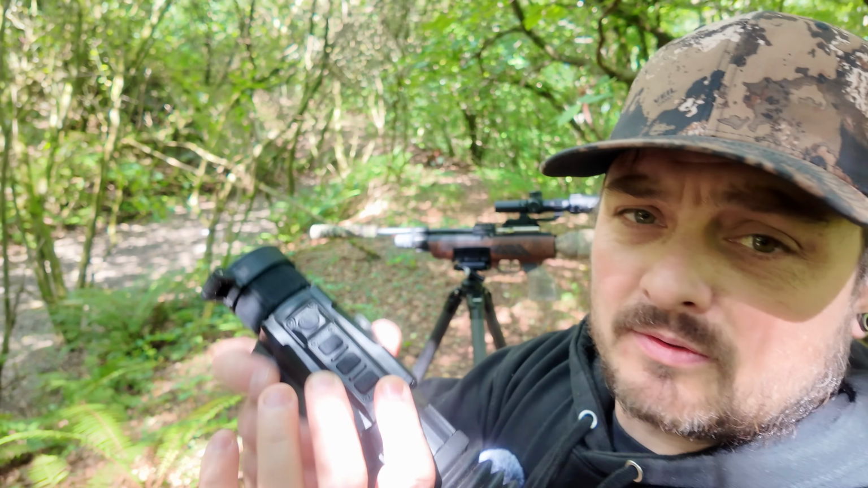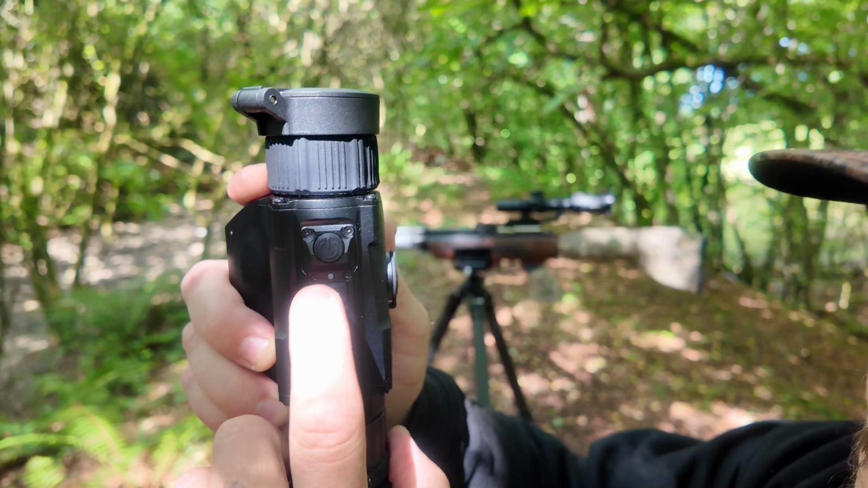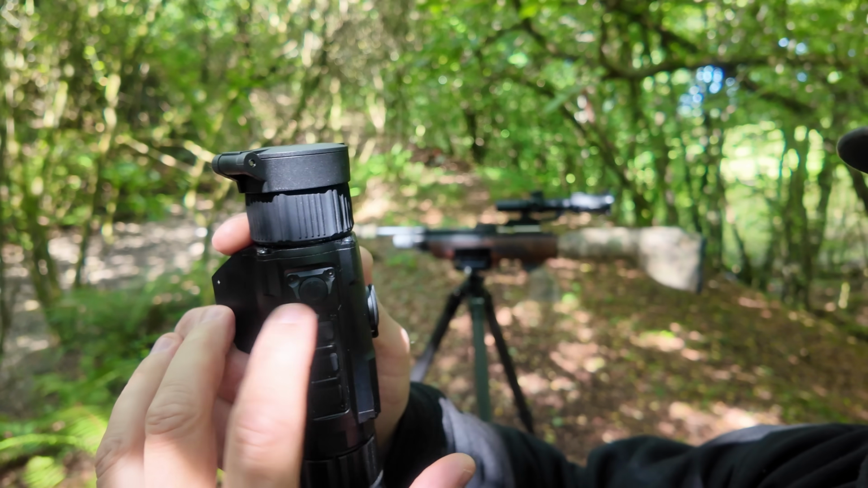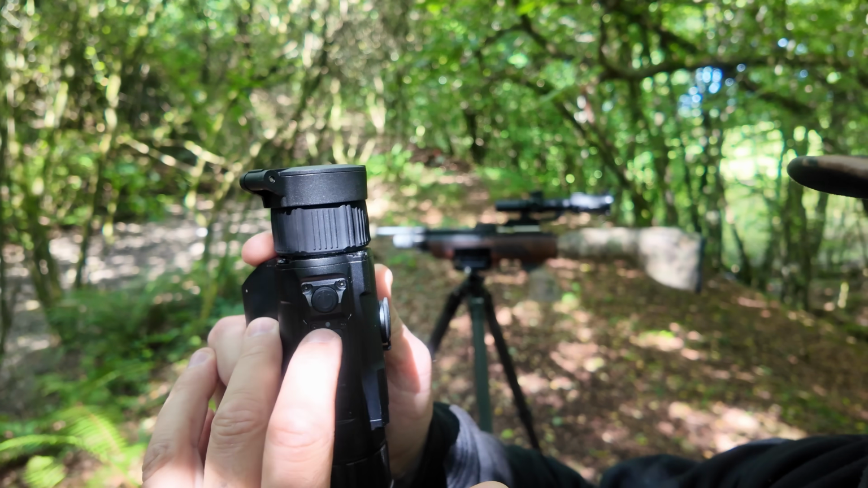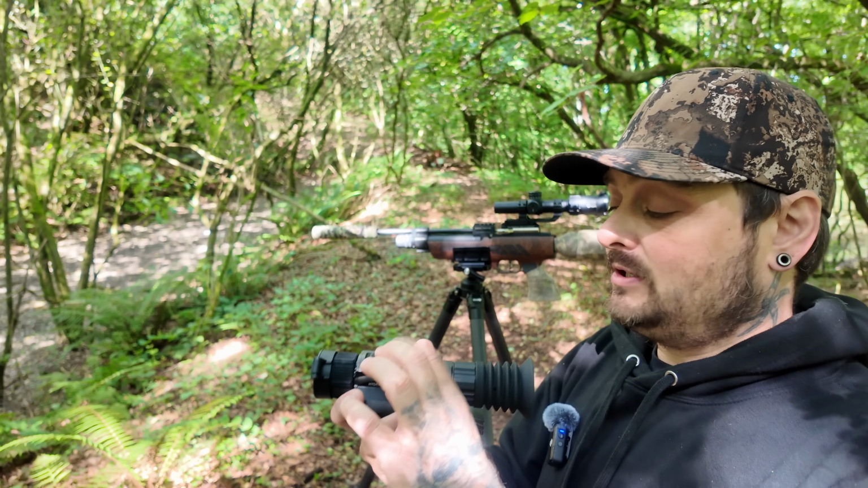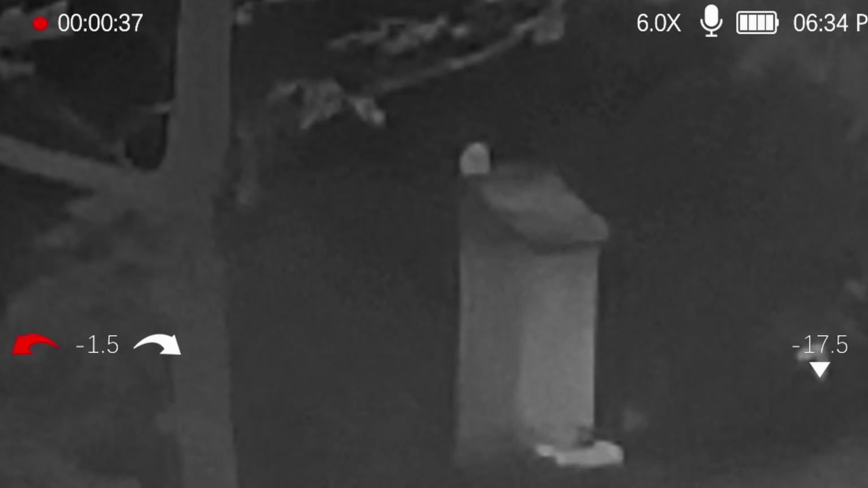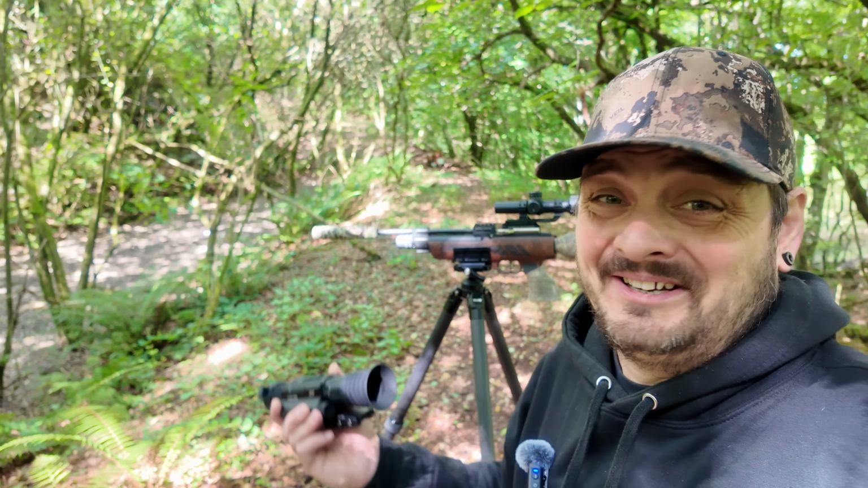The zoom on it is appalling. You've got 4 buttons on the top. The first button, separate from everything else, is your power and standby button. No problem. The button below that is your zoom button. It's a 3 to 12. So you're constantly on 3. You press the button, it's on 4.5. You press it again, you're on 6. You press it again, you're on 9. You press it again, you're on 12. You press it again, it comes back. Ball ache, as far as I'm concerned. I don't know what to tell you. I find that really annoying.